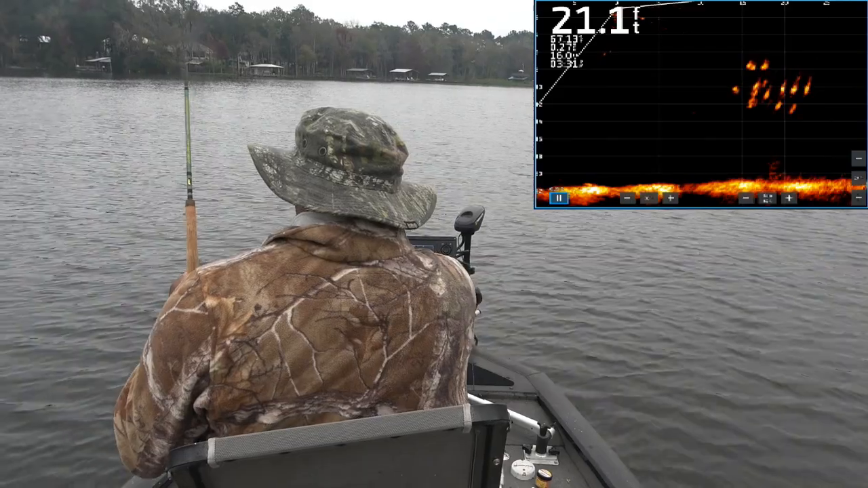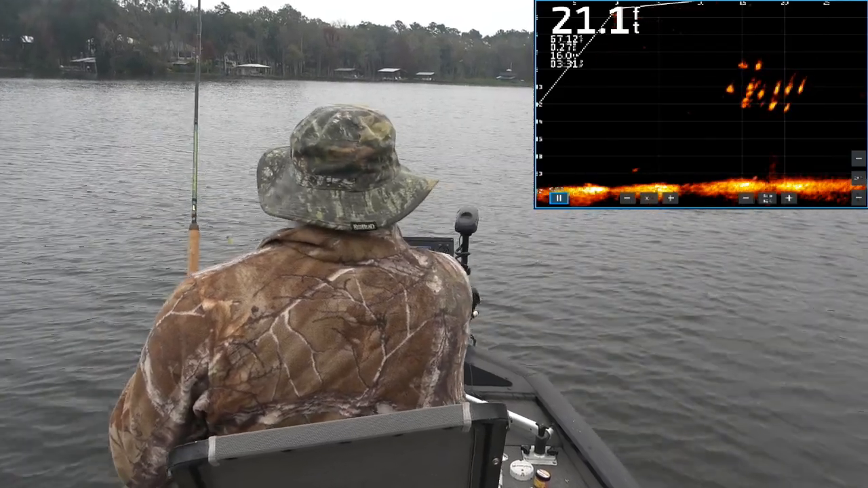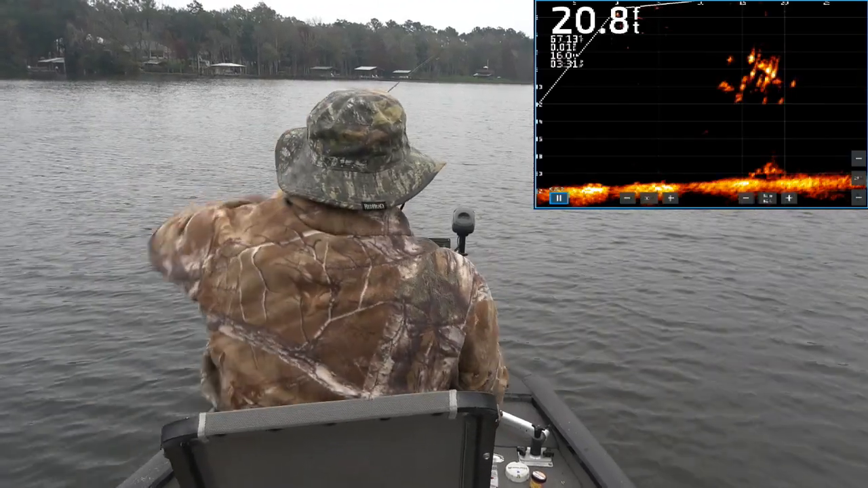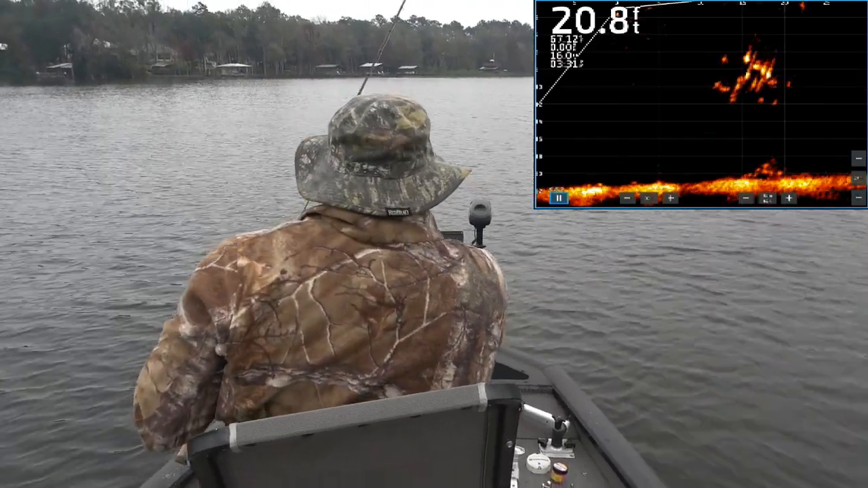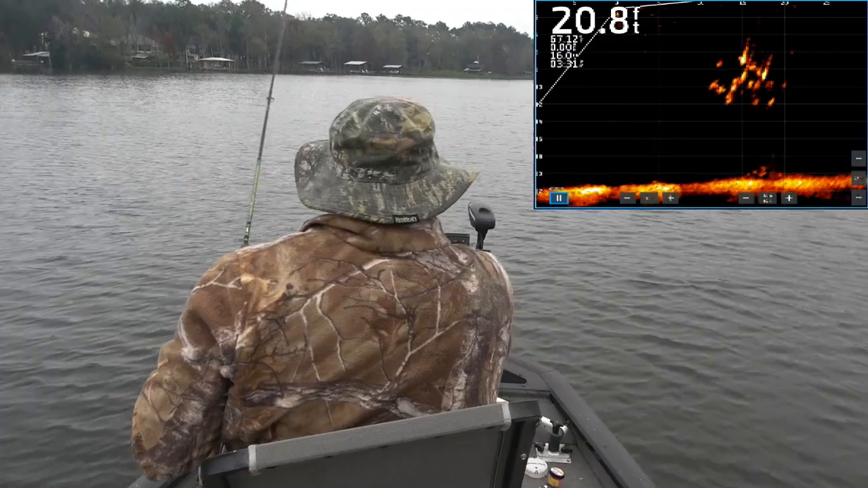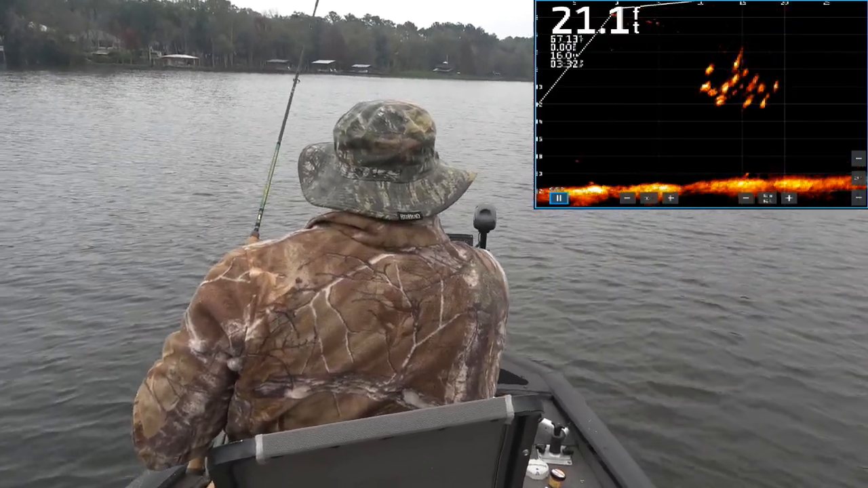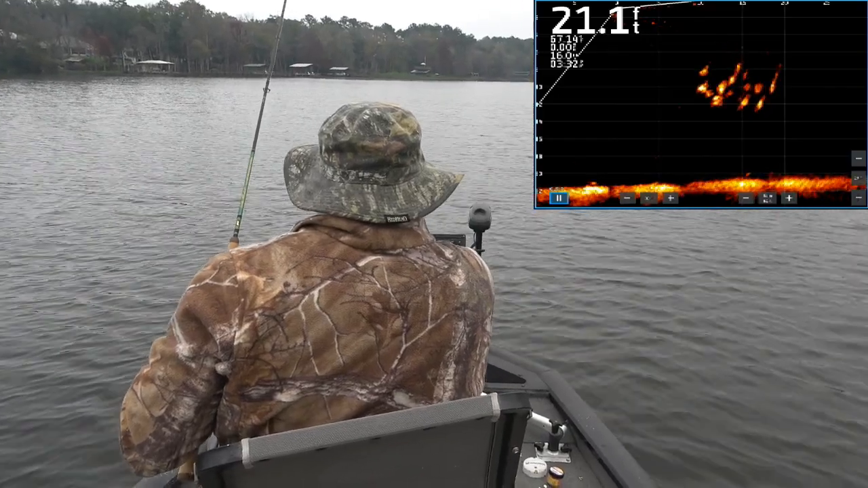They're just out here roaming open waters. Predators. There we go. 15 feet out. Bombs away, guys. And see how I'm going to bring that jig right in there behind them? Like I said, they're pretty aggressive when they're in bunches like this. So I'm just going to bring it through the school and see which one.